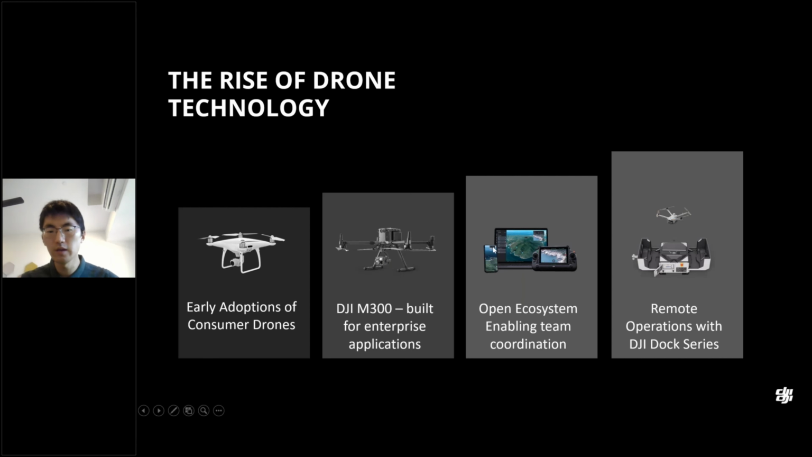Most important, before that, all the products were still based on pilots, and we still needed an officer to fly on site with a remote controller to control the aircraft for the mission. However, starting from 2022, we launched the first generation Dock 1, and this year we launched the second generation Dock 2, which means we can do remote operation with the DJI Dock series. Later, I will also share a case from Iceland, where they are using the Dock 1 for volcano eruption monitoring.